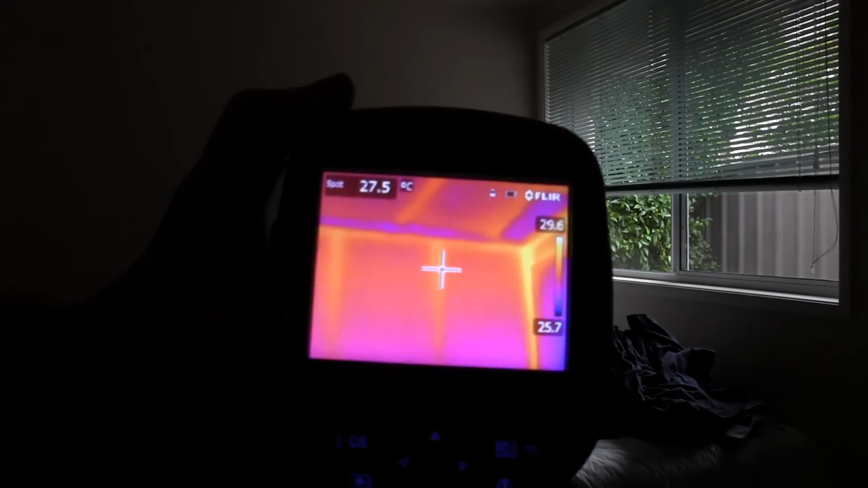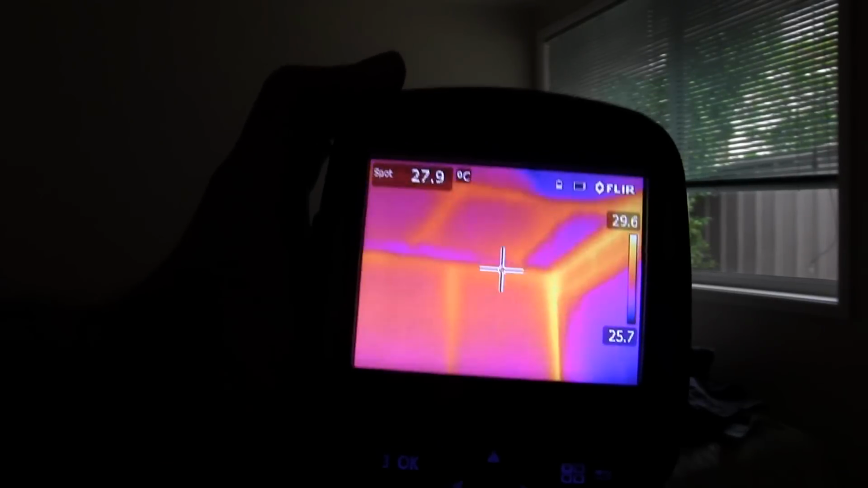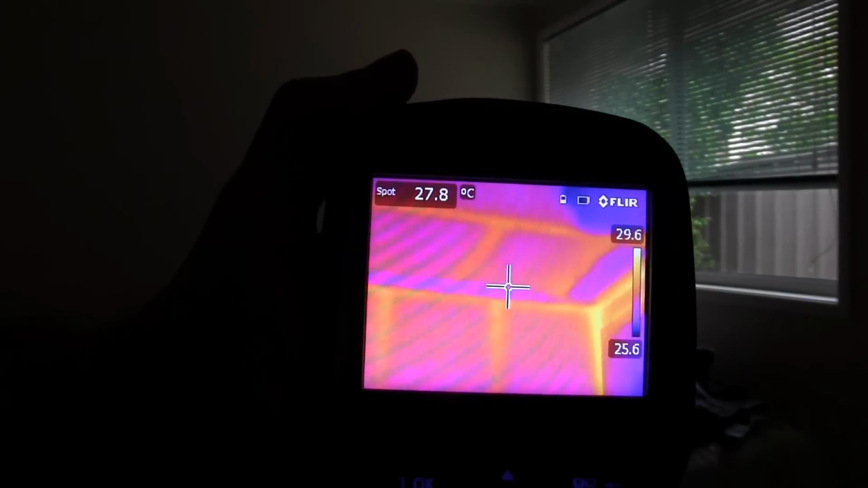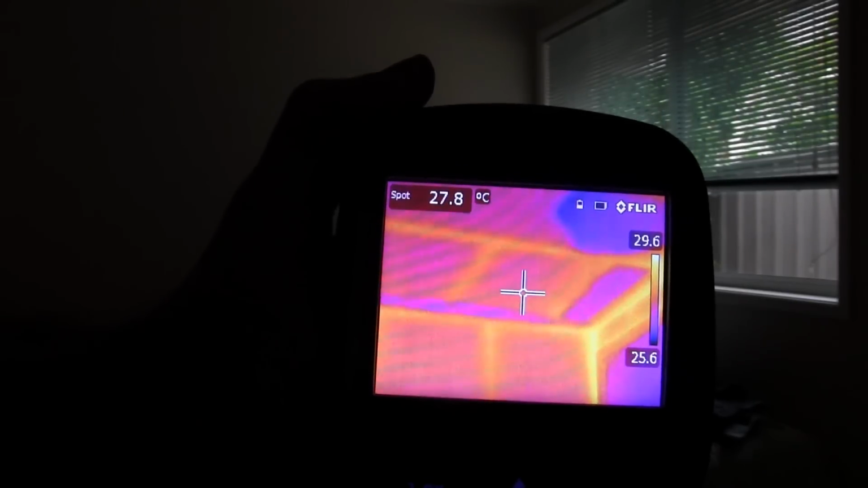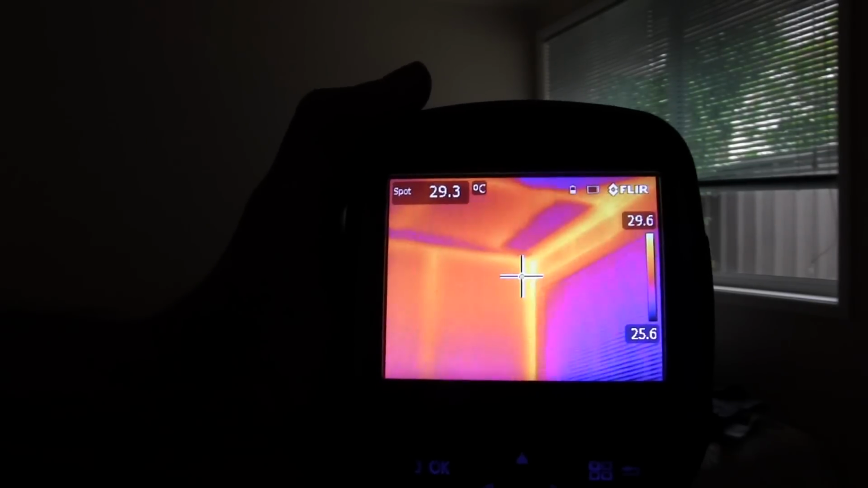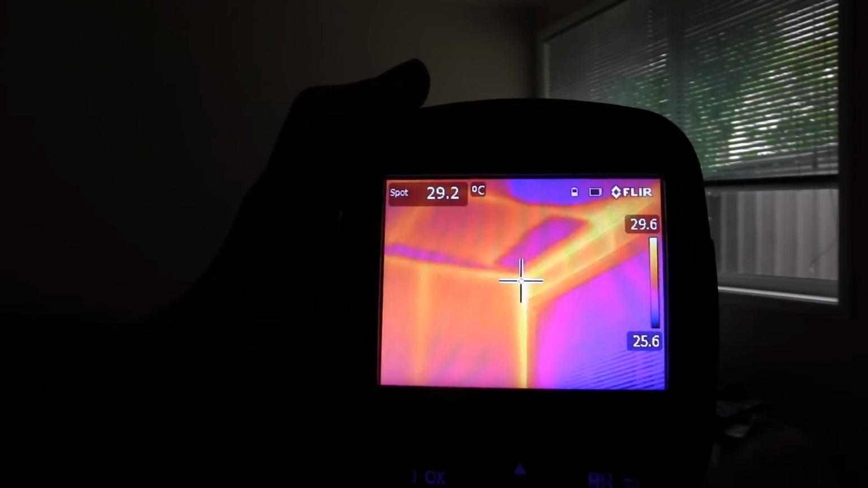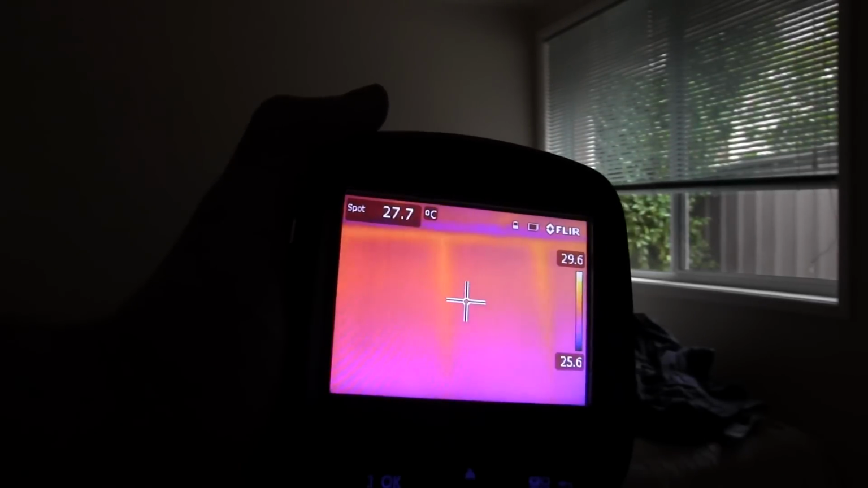Now I'm home at the moment, inside one of our bedrooms, and check this out. You can actually see the beams behind the wall there. Once again, we've got that angle thing, that parallax error, but that's actually pointing up towards the corner. That hot spot right in the center is the corner, and you can see the beams in the wall there.